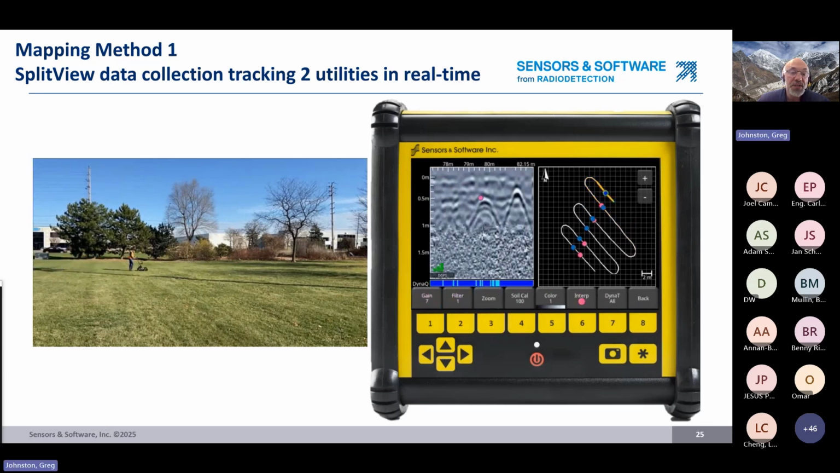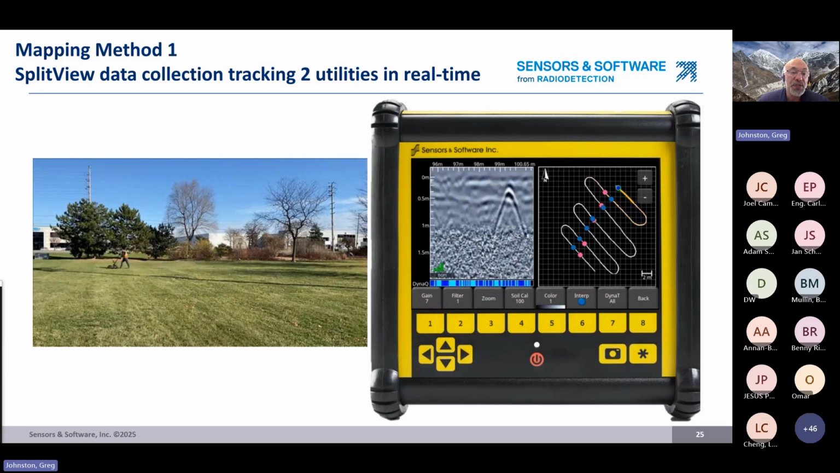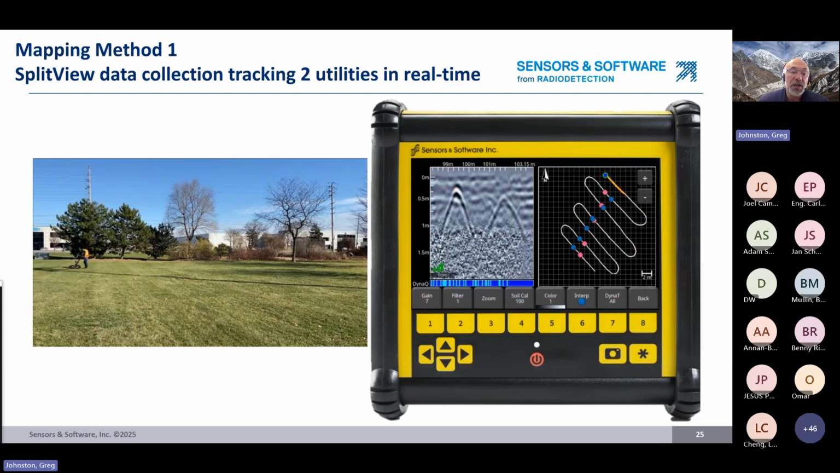So you see that process going on. It's sped up, but I think you can follow what's going on. As soon as you see the two hyperbolas, you know the deeper one you're going to put in one color, and the shallower one you're going to put in another color.